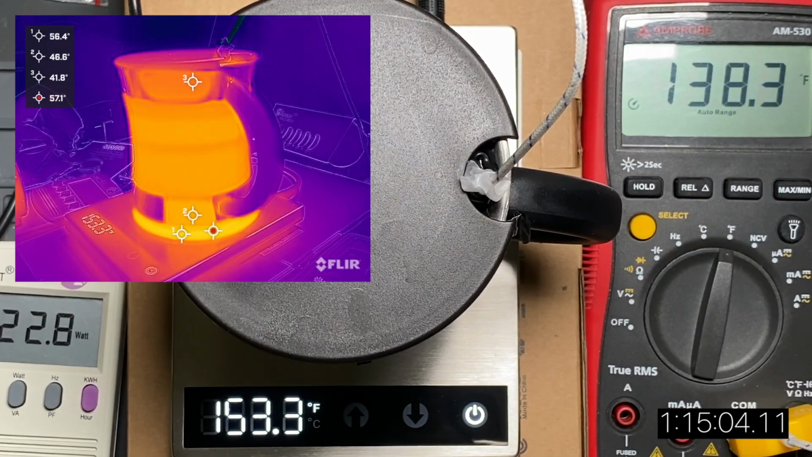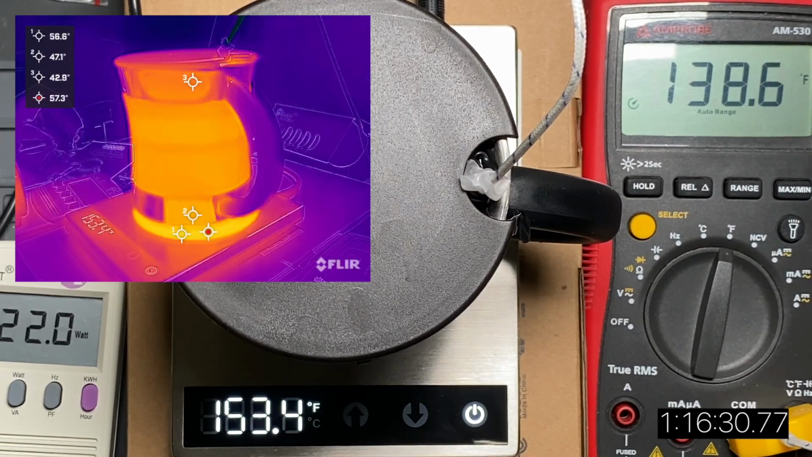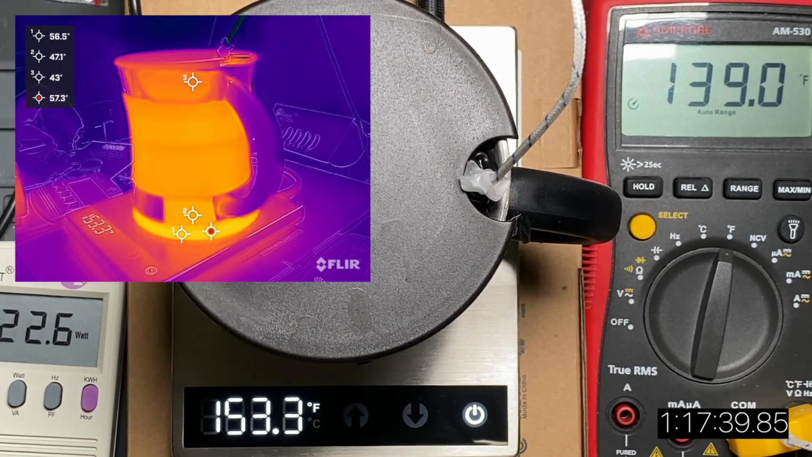that there's actually a lot of energy going into that mug and keeping the contents warm, especially as we see the water temperature climbing to now, according to the Amprobe, 129 degrees. So we're right there at 130 after about an hour, and we're coming up on an hour and 20 minutes. And I'll confirm that pretty shortly with the infrared thermometer.